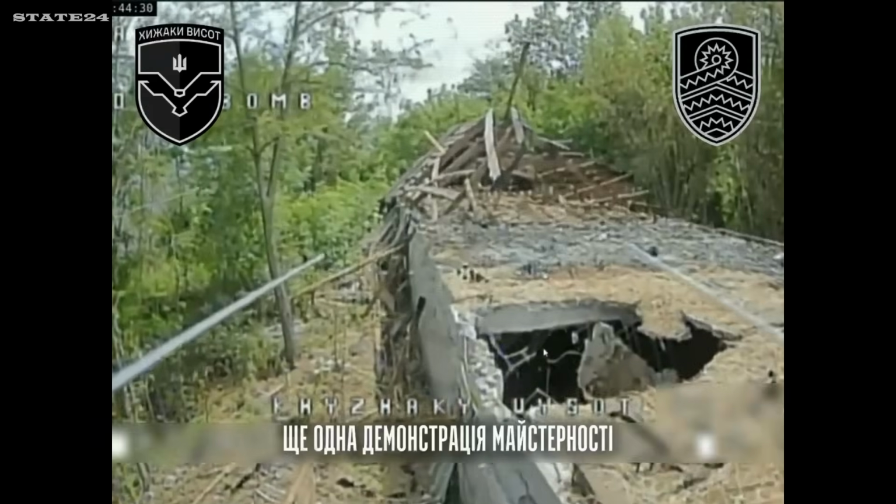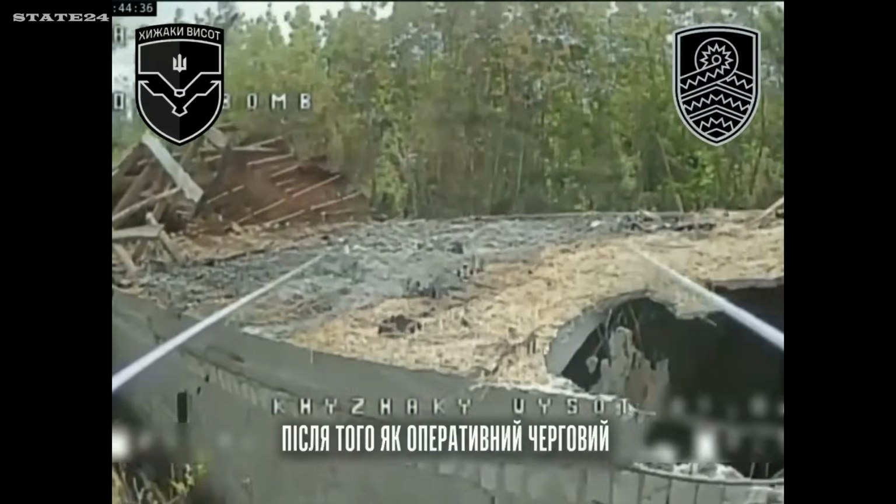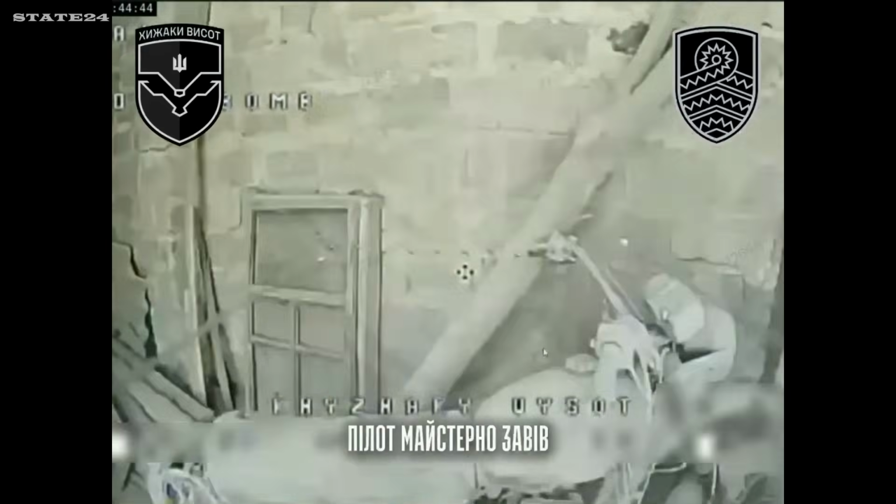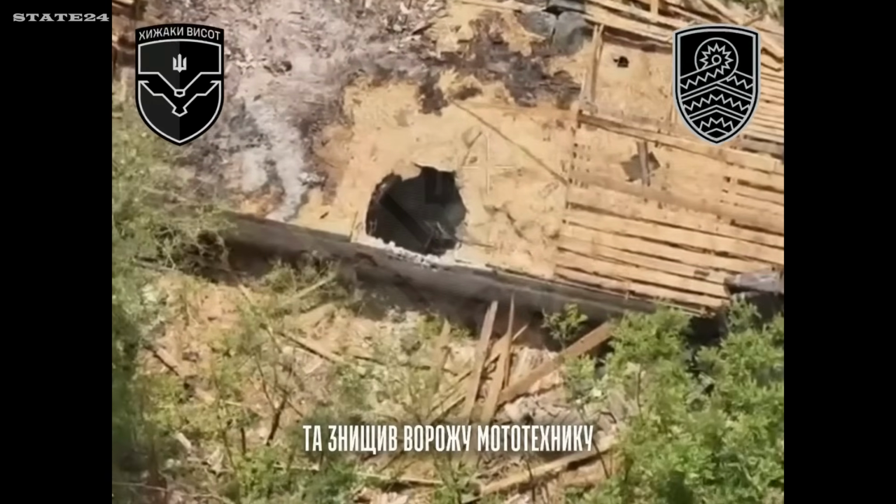A Russian motorbike hidden inside a destroyed building, parked out of sight, out of reach, or so they thought. A Ukrainian FPV drone navigates through a gap in the wall, moves through the ruins, and finds it. Precision flying in a space most drones couldn't enter.